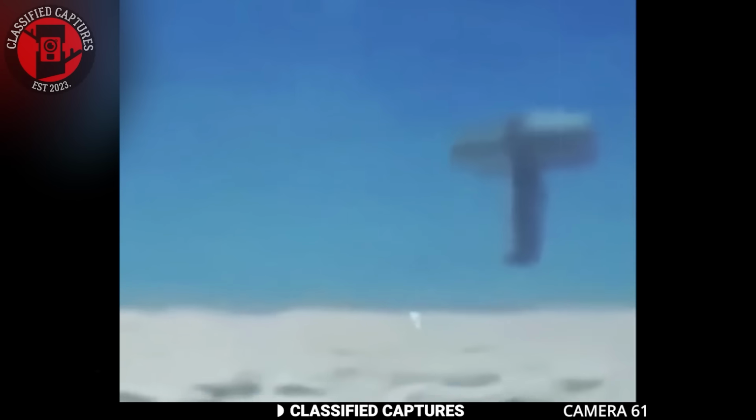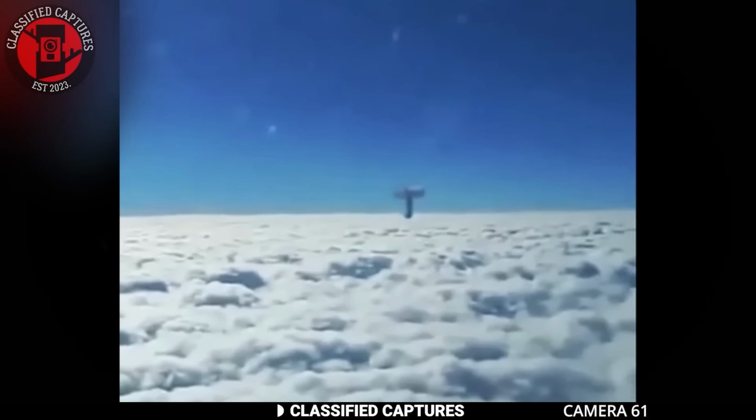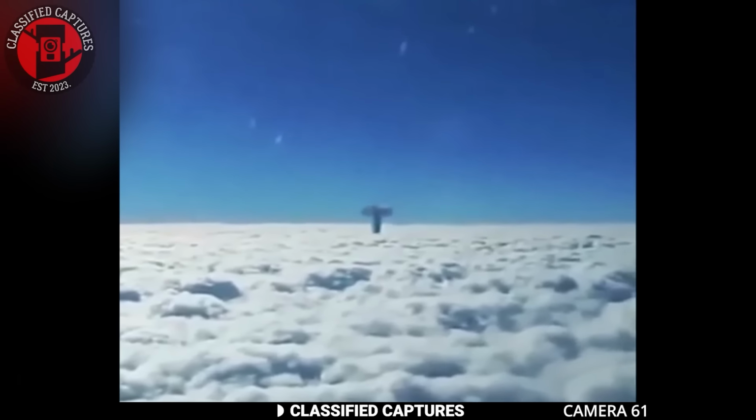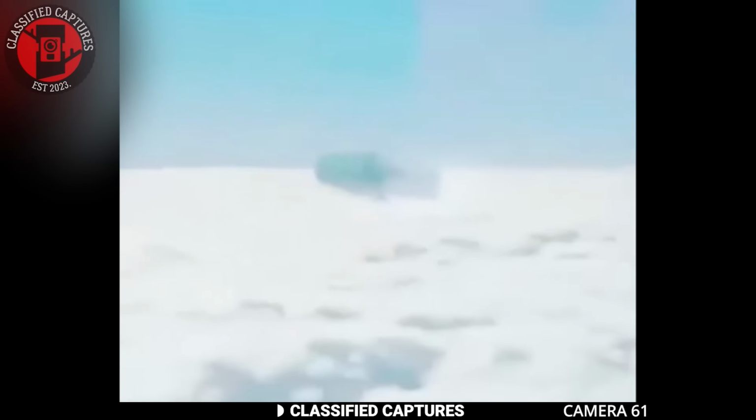The mysterious object left many wondering about its origin and purpose. Some believe it was a UFO, while others think it may have been a weather balloon or some other type of experimental aircraft. More outlandish theories propose that it was an interdimensional being or even a top-secret military craft. What do you think it is?